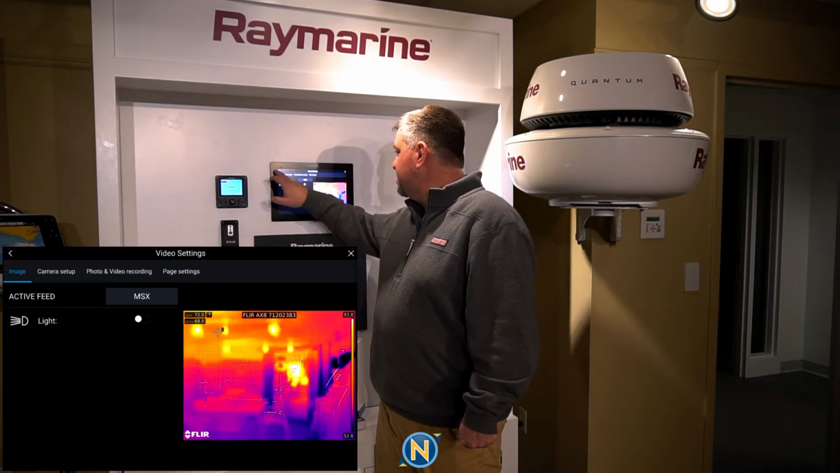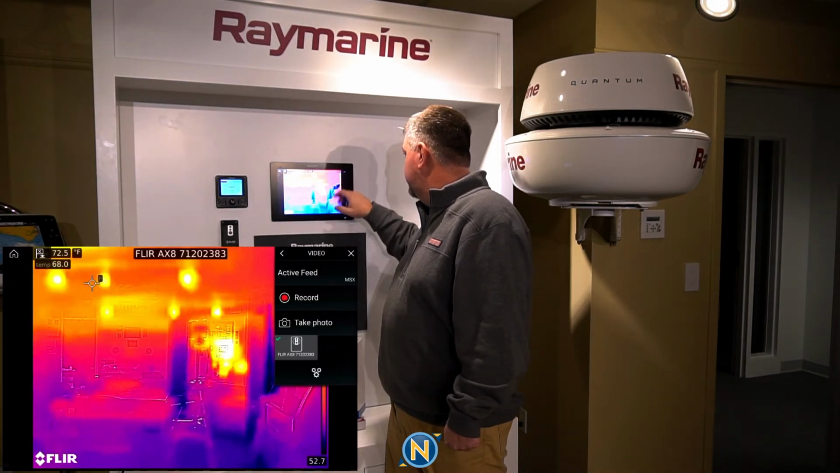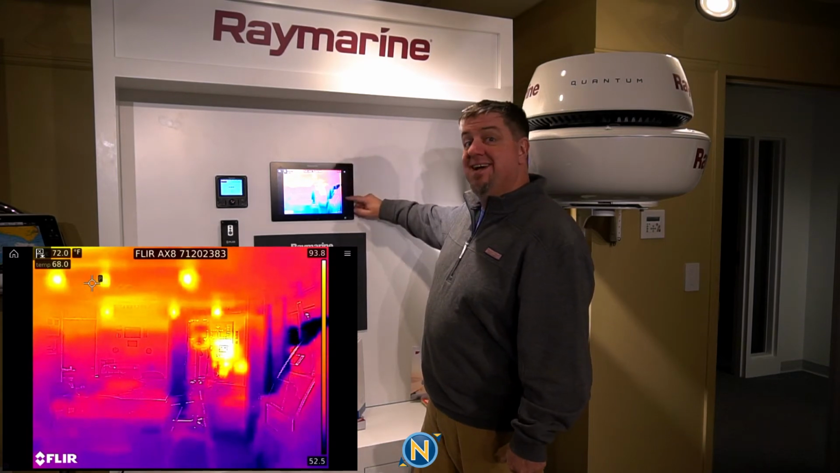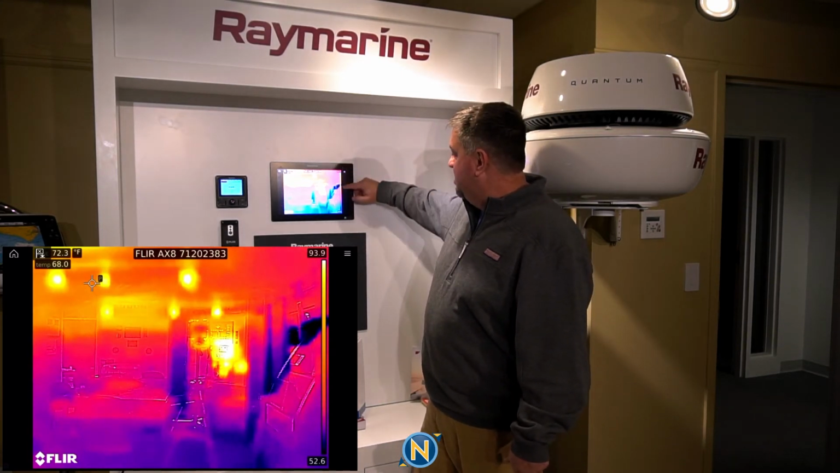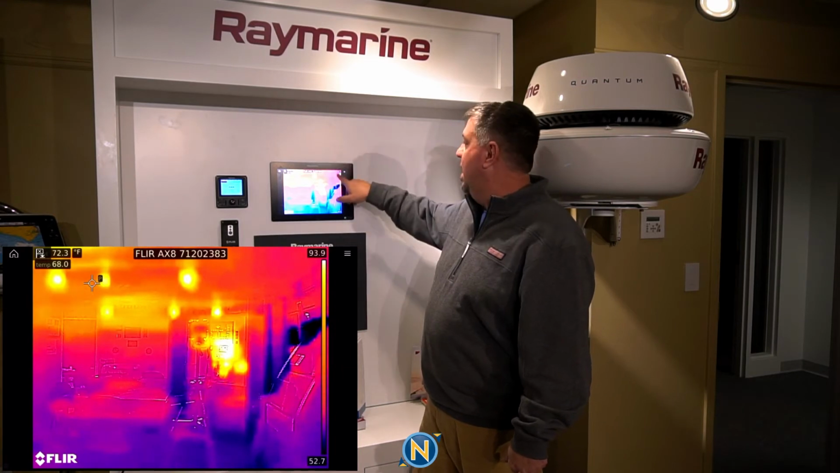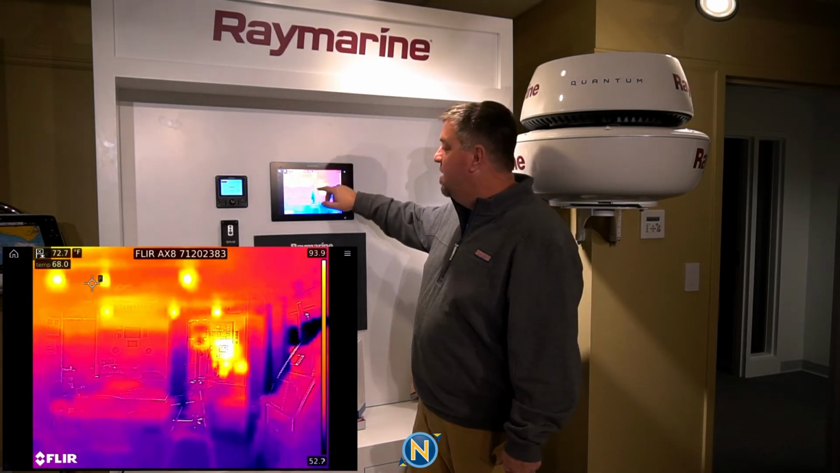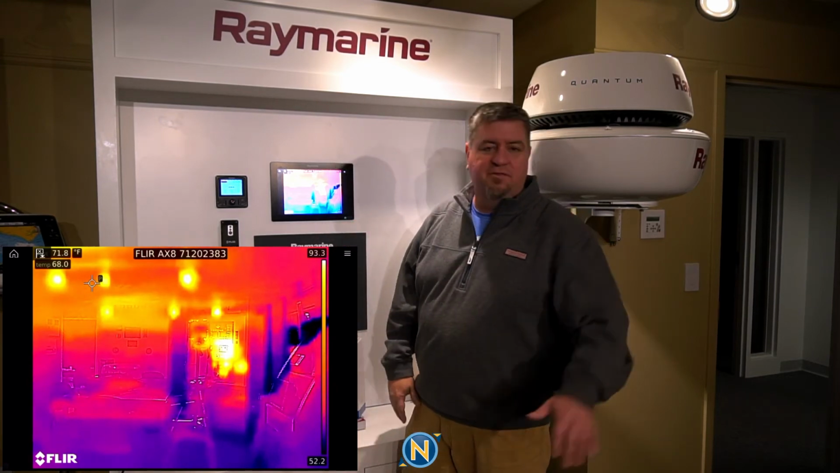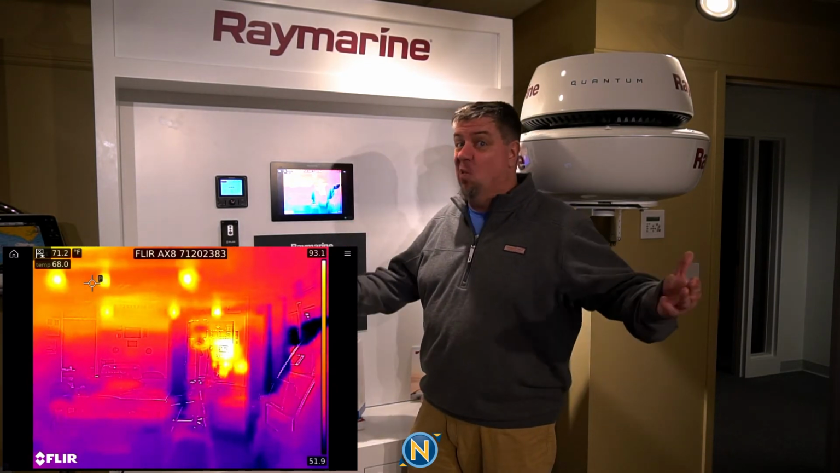So, now, here's what we're going to do. I'm going to go in here and we look right down the side of this. We've got in a Fahrenheit scale what our minimum and maximum temperatures are in this room. You know, we've got 93, 94 degrees. That's probably going to be our lights. Down low, we're at 52 degrees. It's, you know, the floor, it's Maine, it's cold, it's winter.